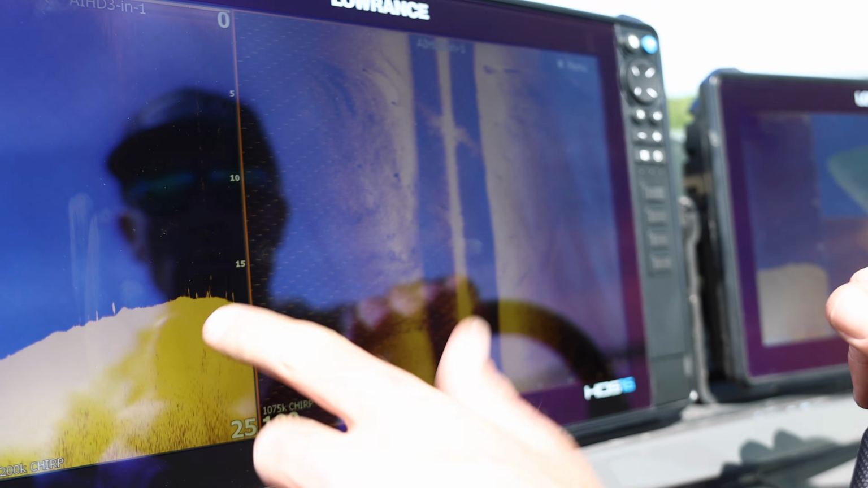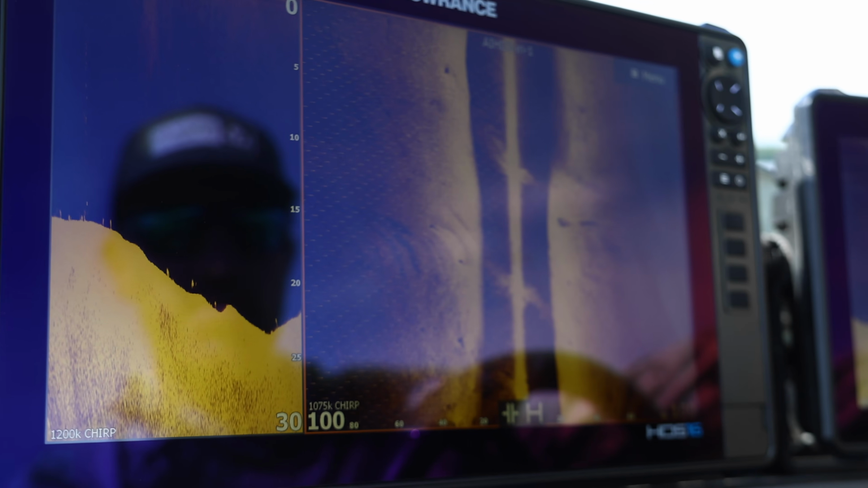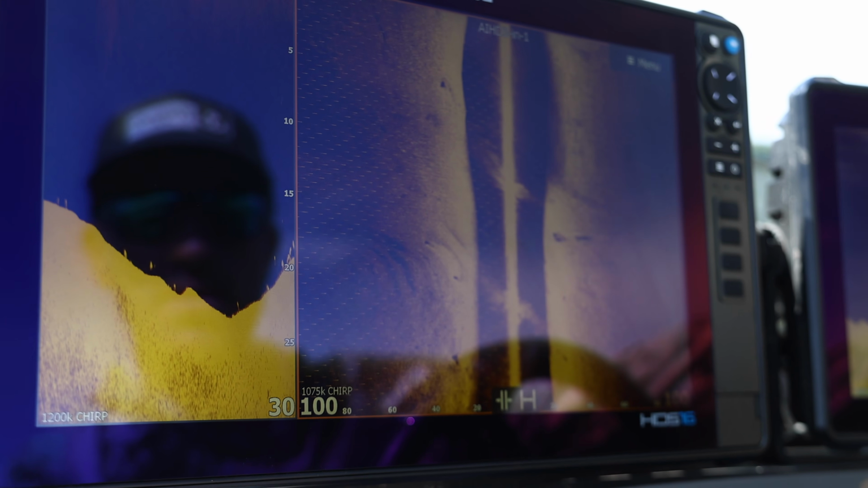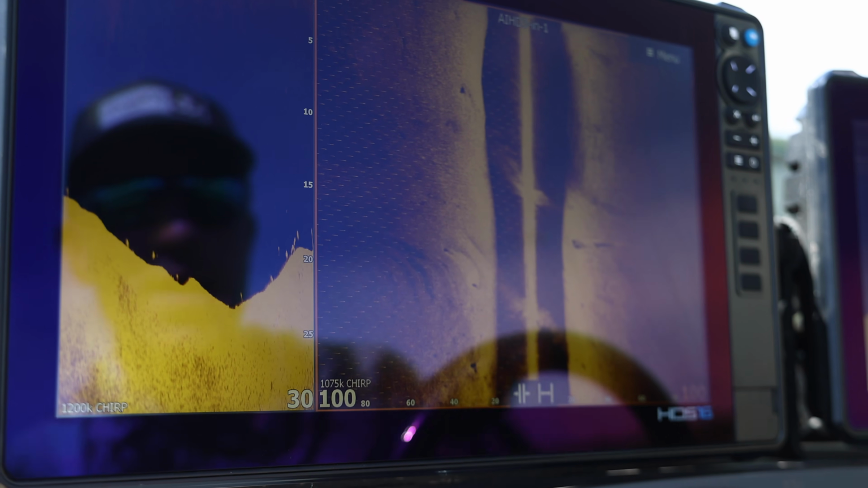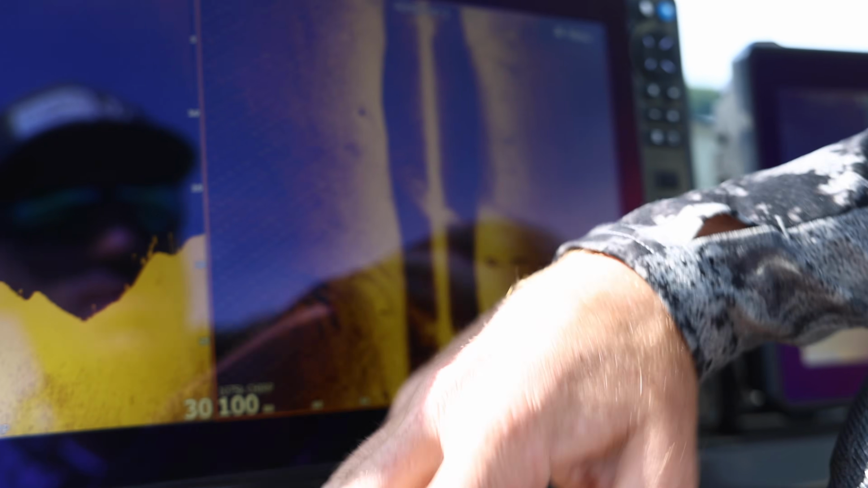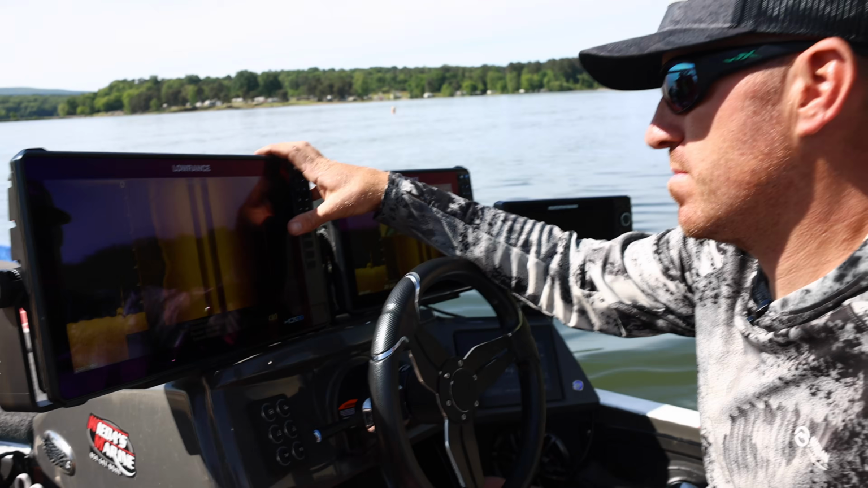Now these are a little bit more liney, not as predominant. Sometimes your smaller fish are gonna show up that way. I don't know if it's your bass or anything, but just sort of get an idea. Yep, there's definitely some right there. So that is a little group right there. So down imaging, solid. It's a solid, solid image right there.